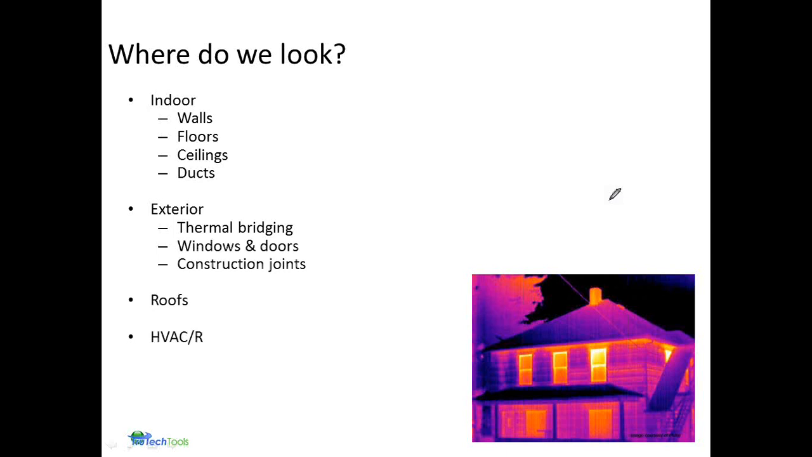Looking at HVAC systems, the ductwork, the exterior HVAC system, looking at the condenser, the air exchange unit, etc. And of course, looking at any electrical or mechanical systems within the house or some manufacturing facilities.